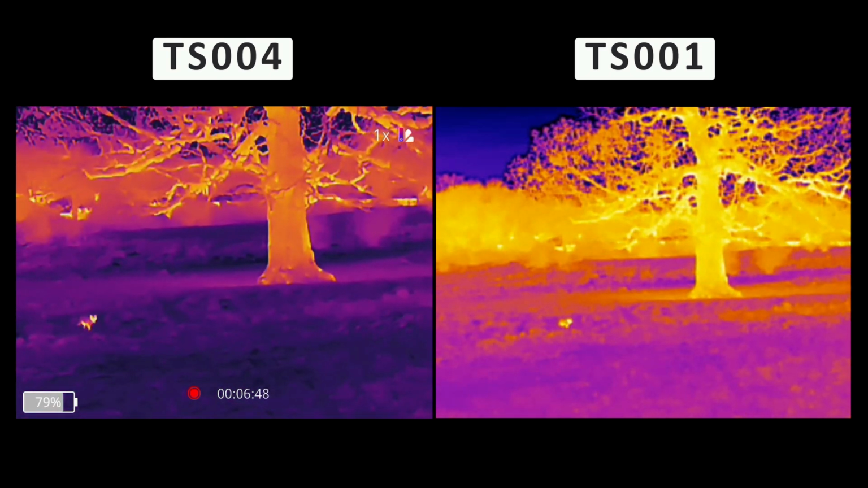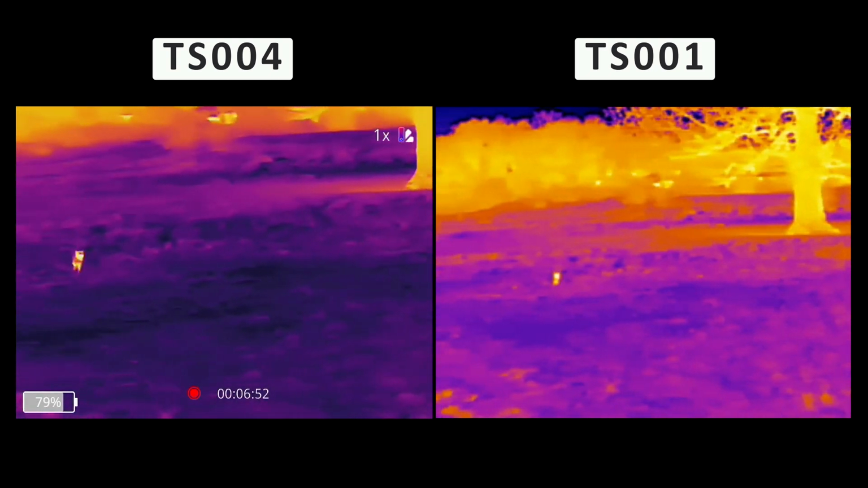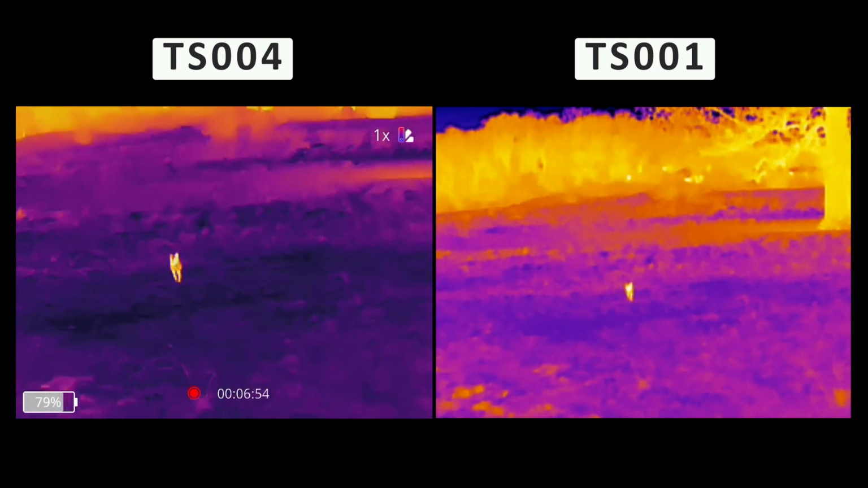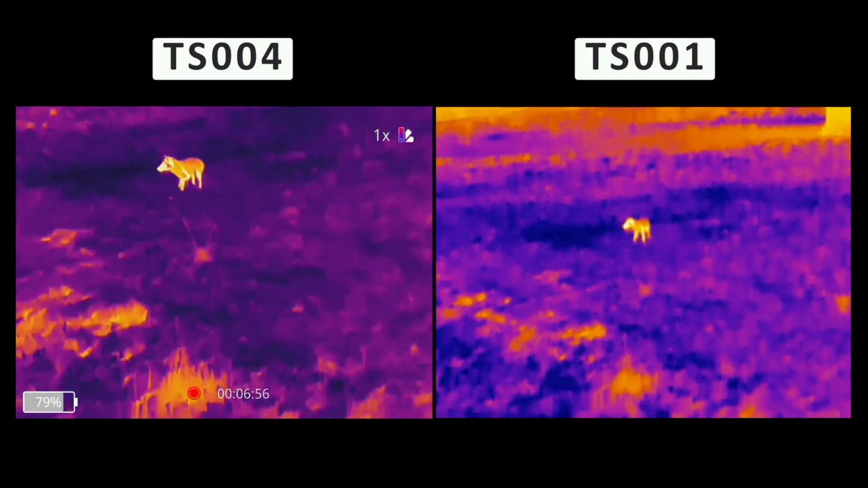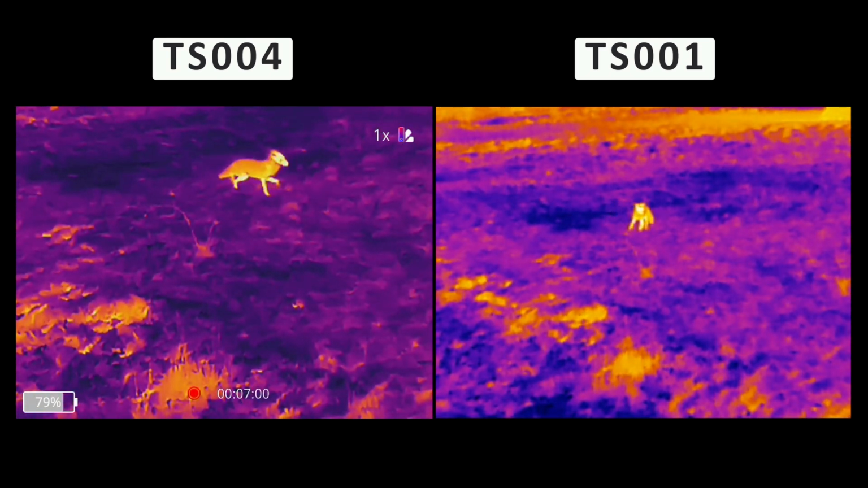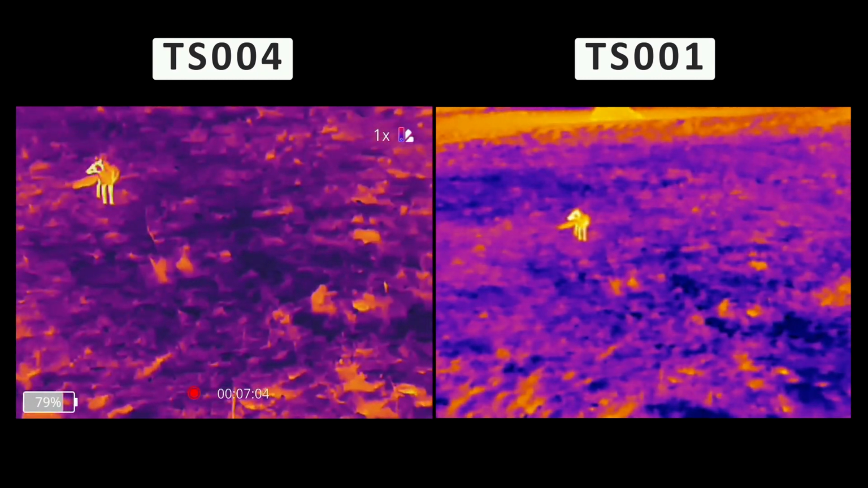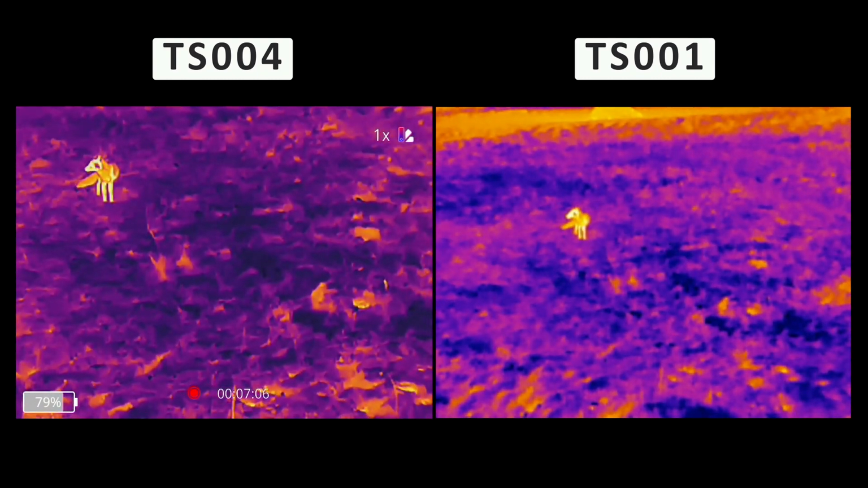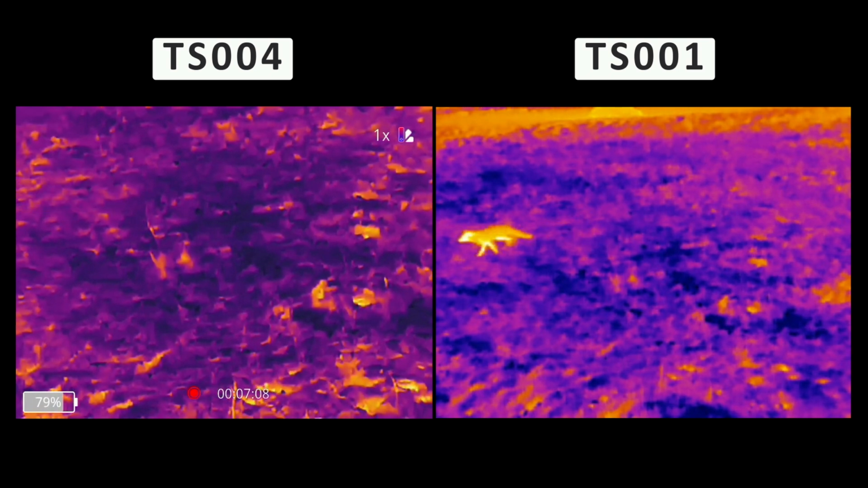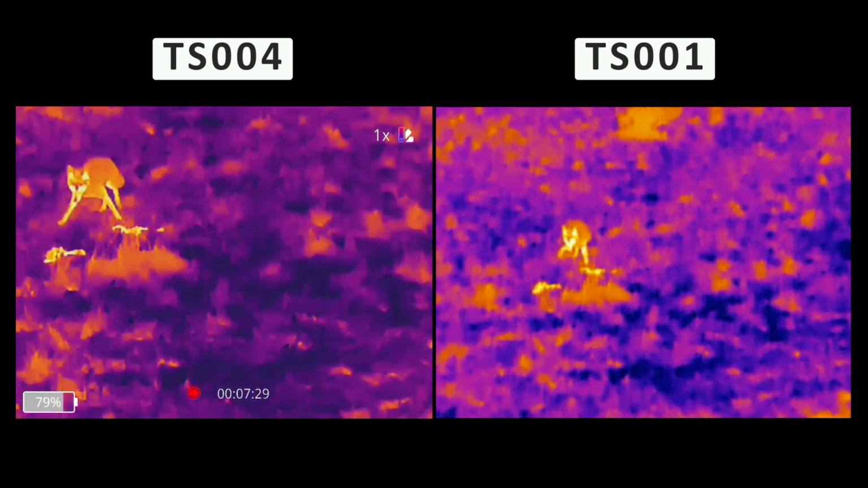When the fox gets closer, both thermal cameras still show the same scene using the same color palette, but the TS004 continues to stand out. The image sharpness makes it easier to identify the animals clearly. You can make out more features like the shape of the animal's head and the legs, whereas the TS001 is still quite blurry. I didn't use any zoom features here, because the TS001 doesn't support that, but it's worth noting that the zoom on the TS004 would have widened the performance gap even more.